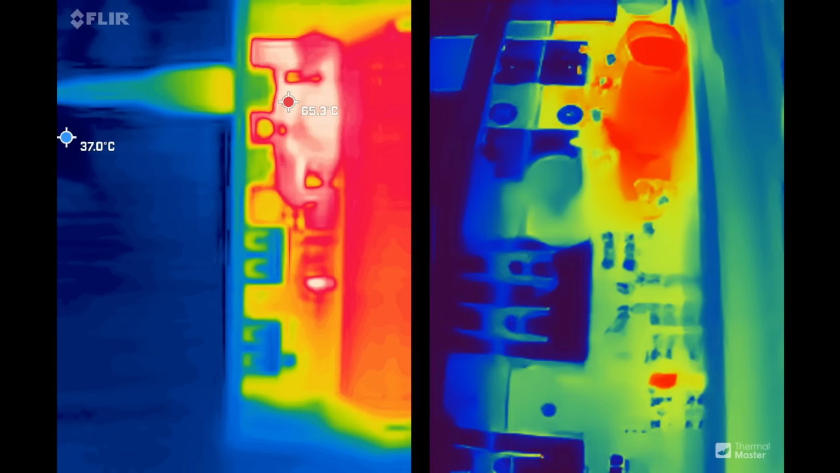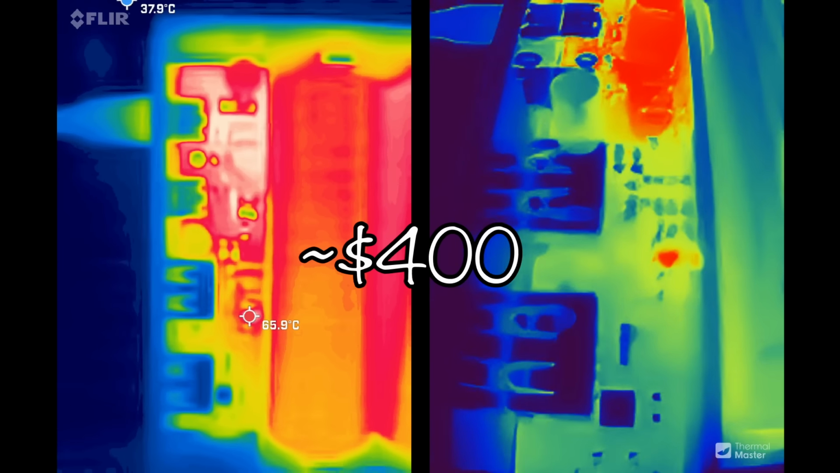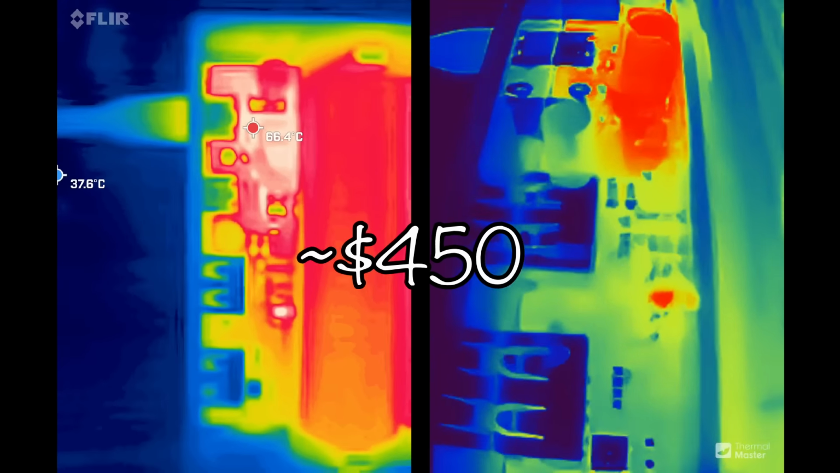One of these thermal cameras cost $100 and just hit the market. The other, $450, and it's over 8 years old, yet some people are still pushing it like it's a Chase Labubu.